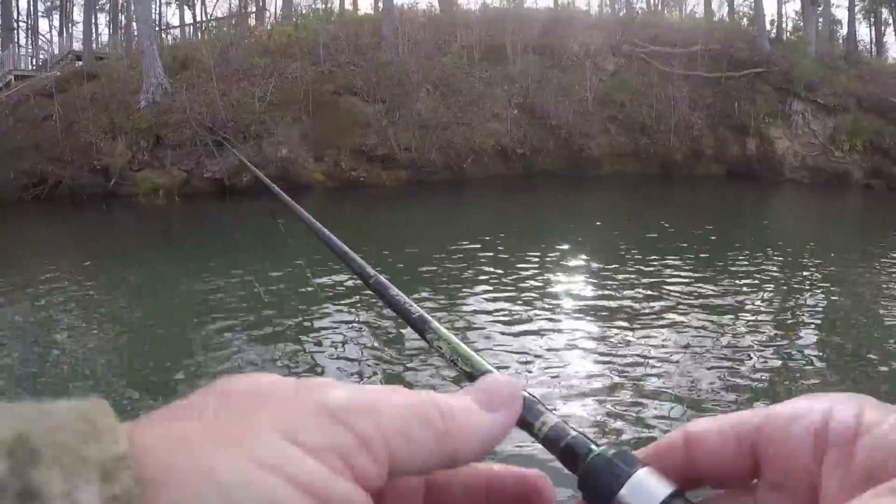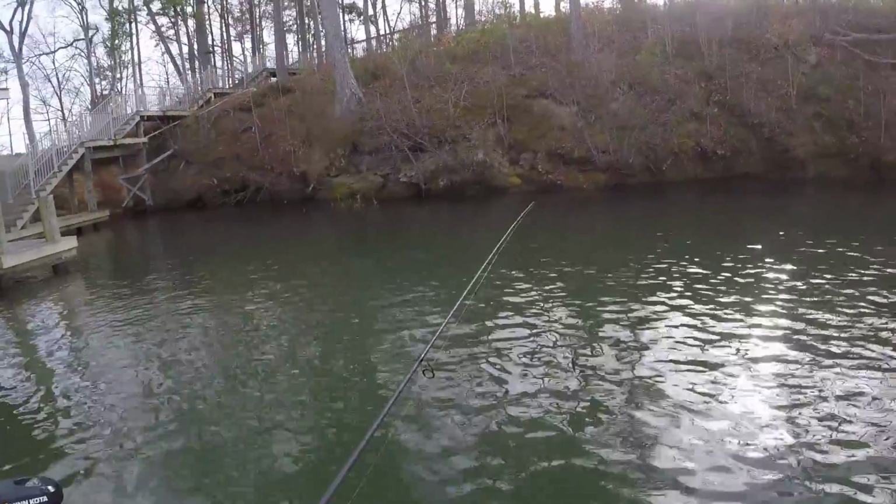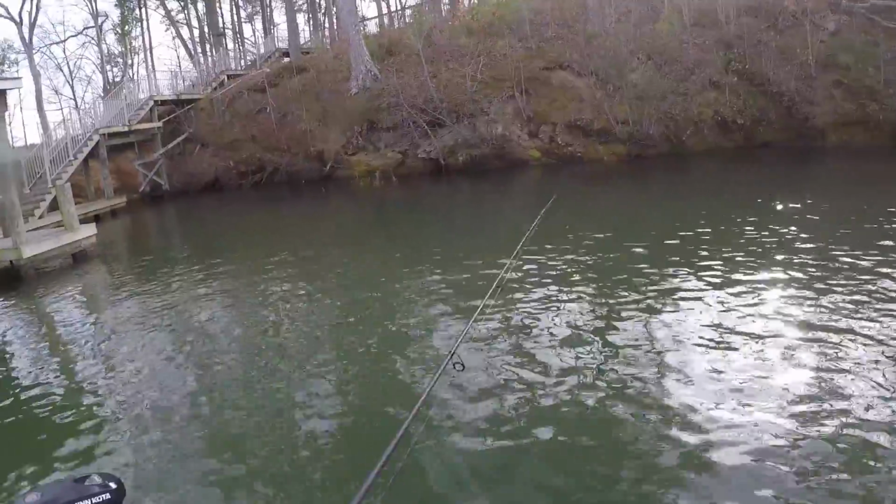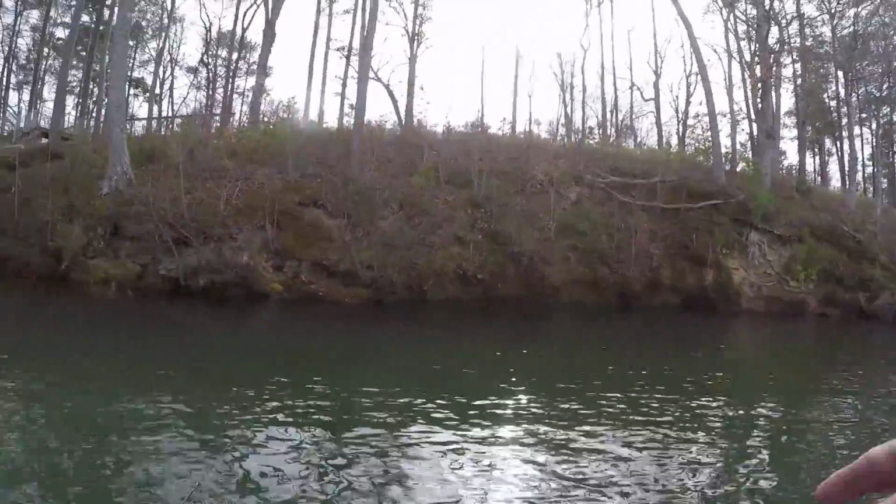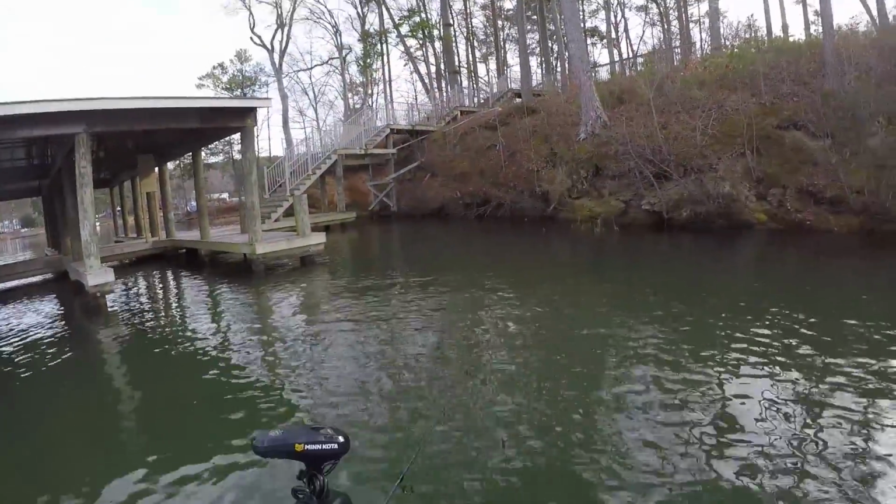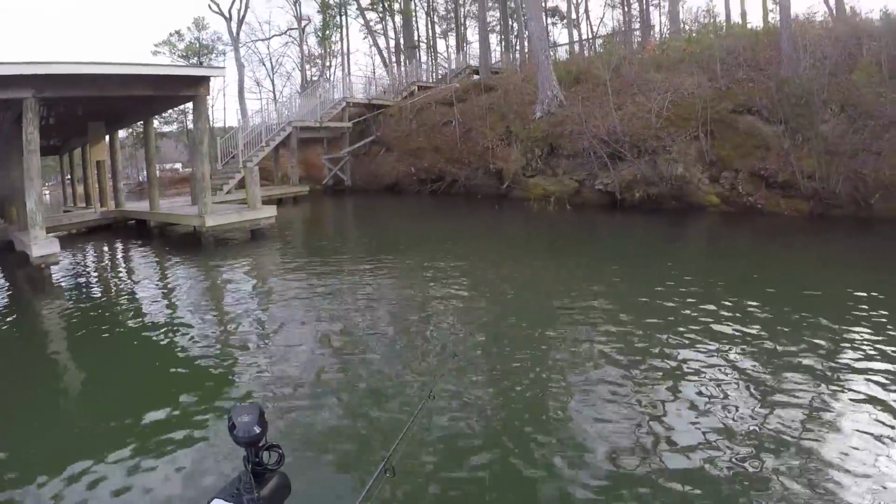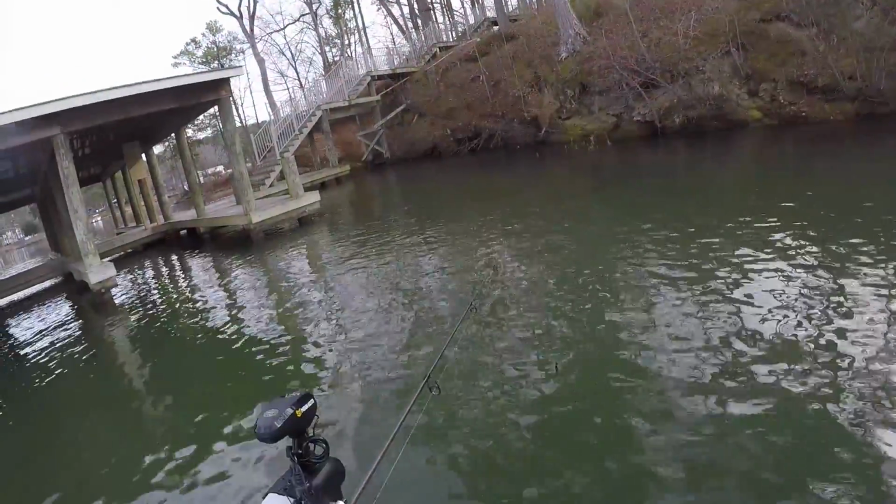The other thing about this head, with all Ned heads, they don't like rocks. They hang up easy in rocks, don't they? You got to watch rocks. And I'm fishing rocks. This bank is really rocky. That's why I'm fishing this area. Wintertime, stay close to rocks if you can. That water's cold, guys. And deeper water. Y'all noticed I'm in 25 foot. You stay close to deeper water, guys, when the water's cold.